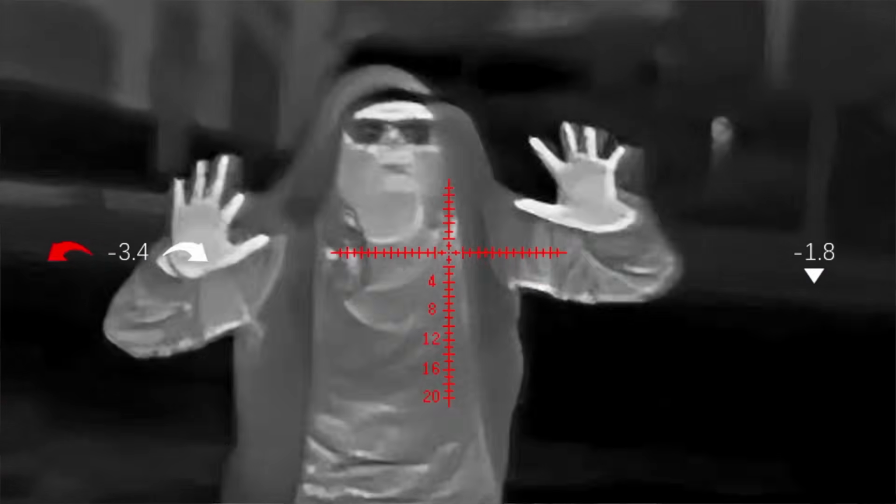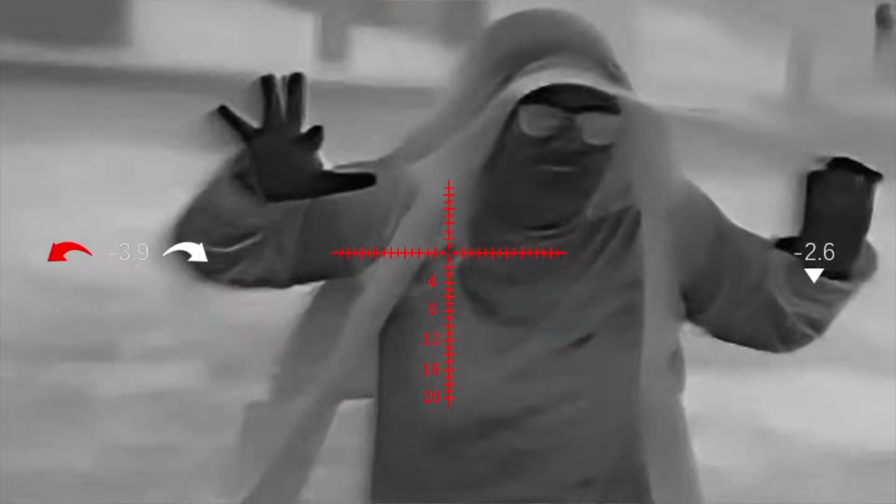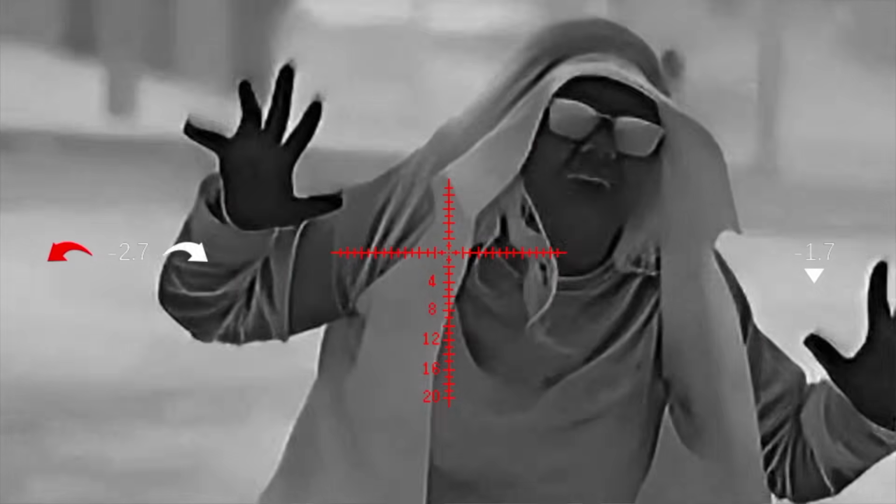It's crystal clear and crisp, and the differences in heat, especially a person compared to anything else, is very, very obvious. So for what thermal is meant for, this thing is absolutely incredible.